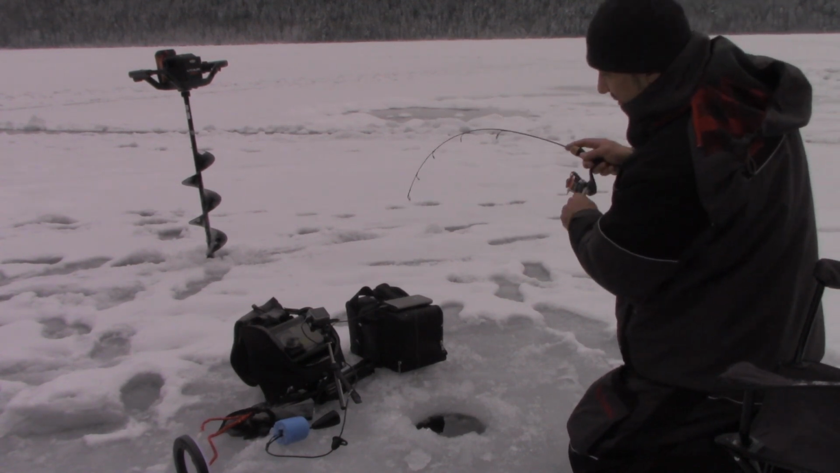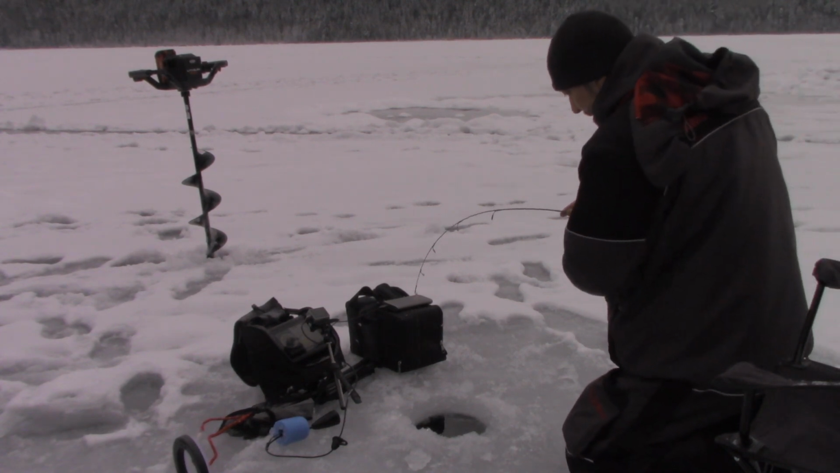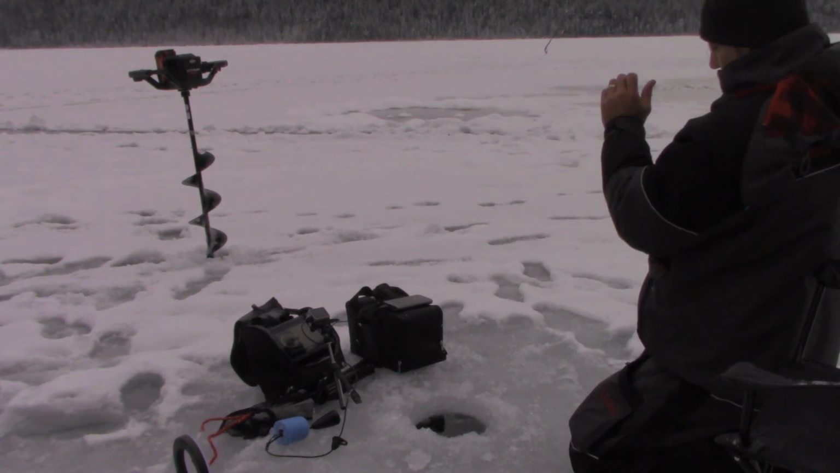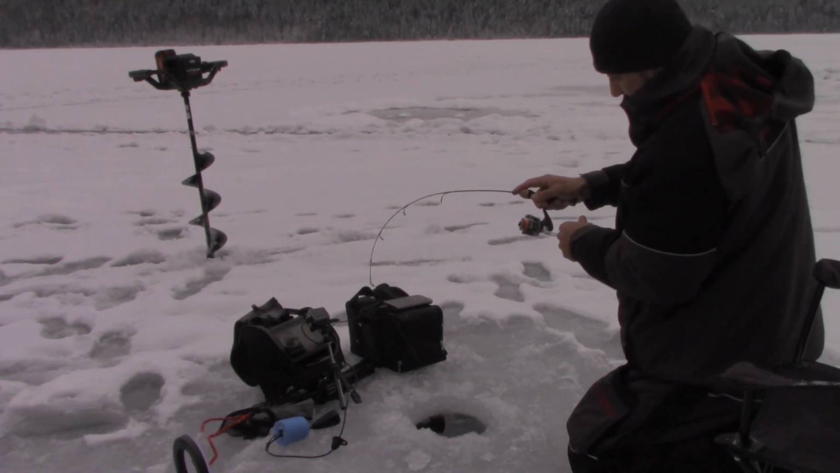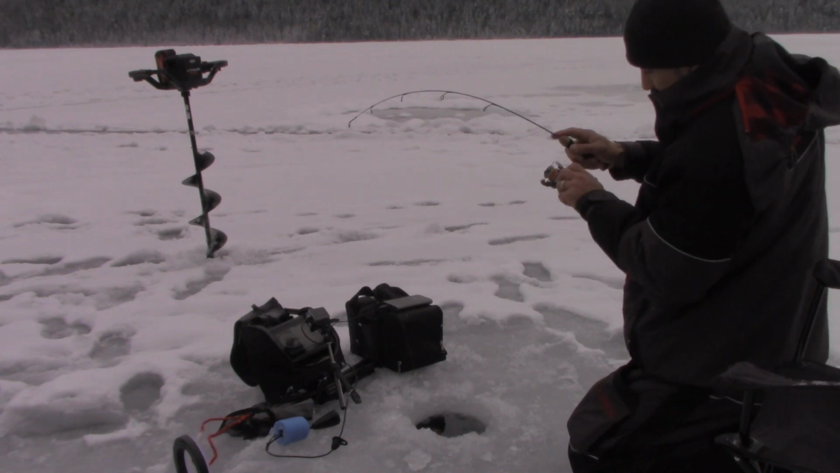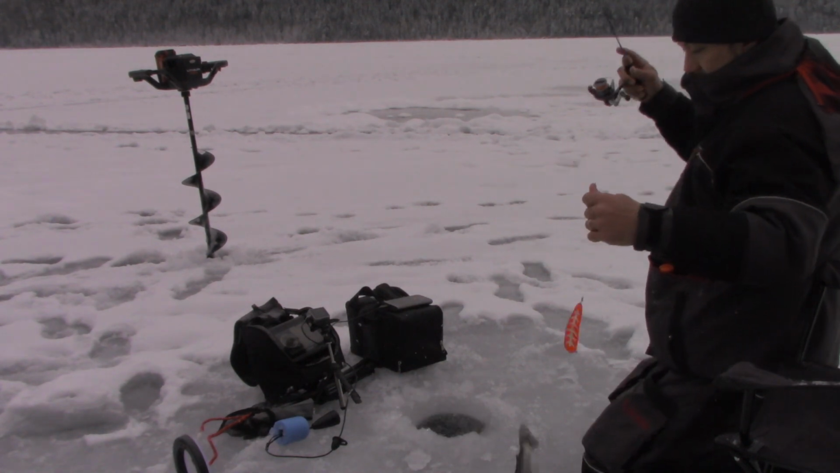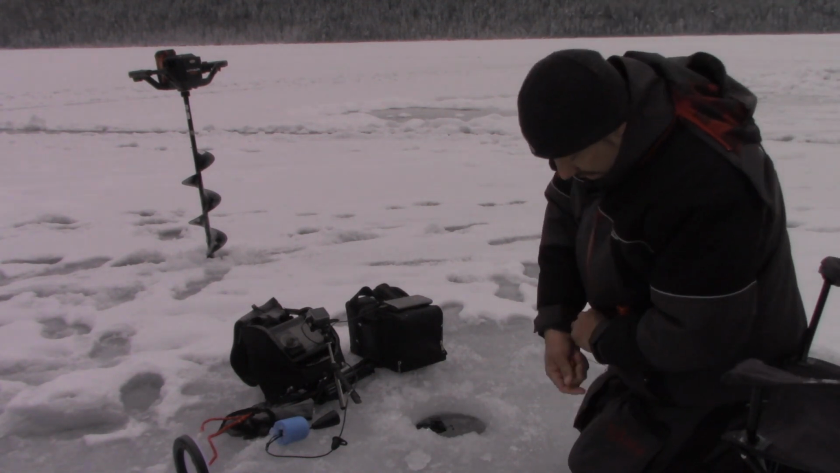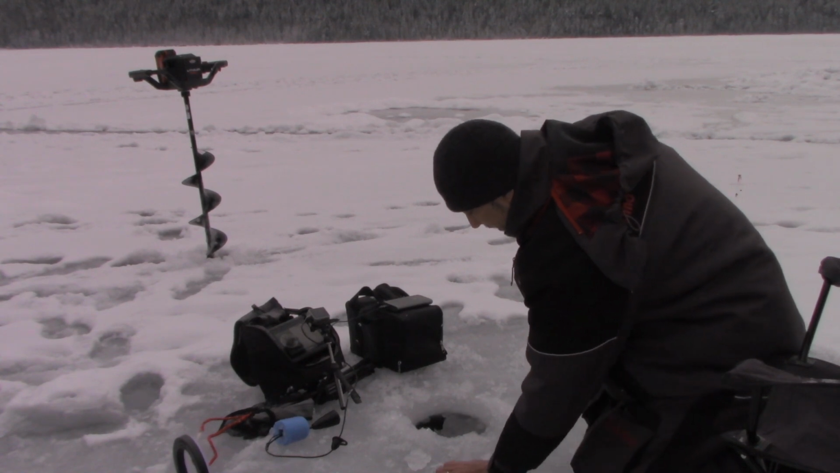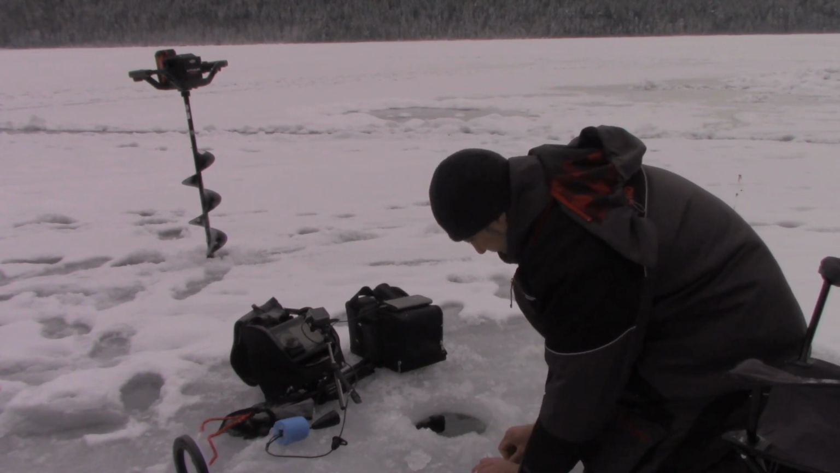That was a good hit. Change my camera gear here. Oh, scrappy one. Look at you. Oh, not a bad little panask again. Like I say, they're nice fish out of here. I mean, so far we've had a good average size.